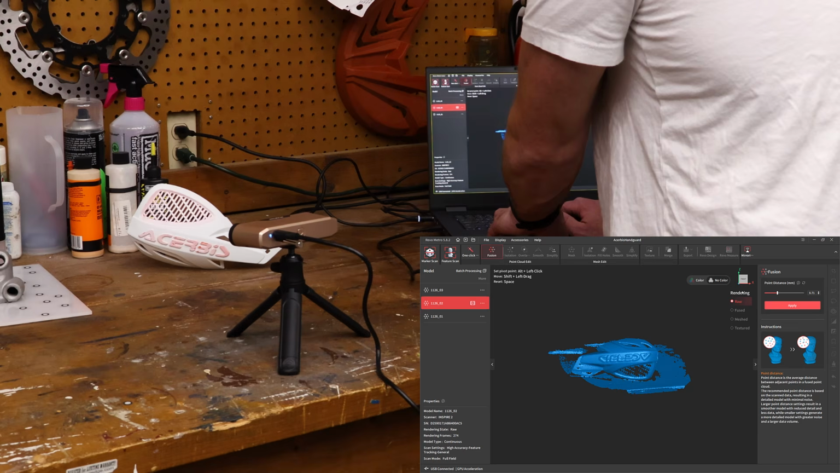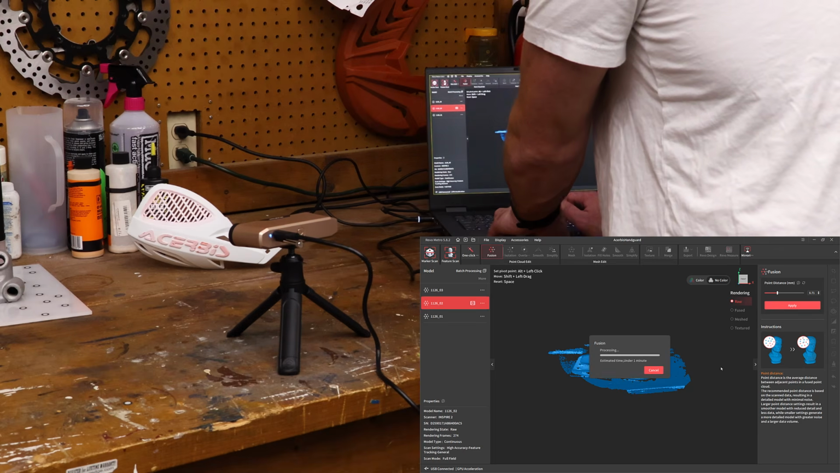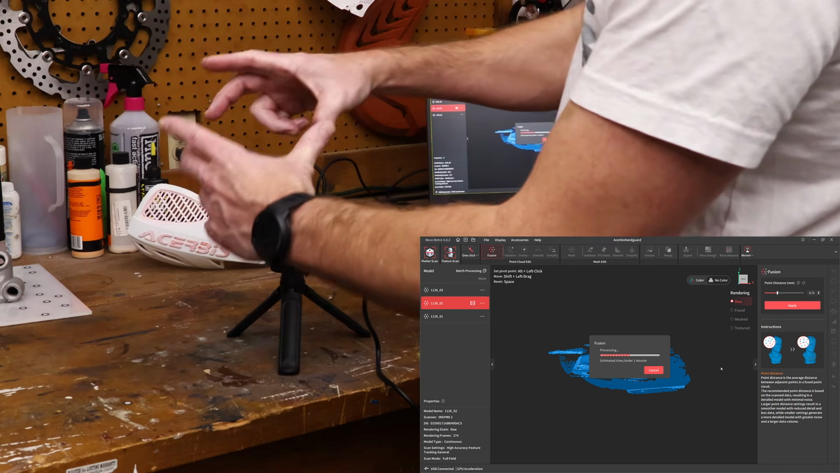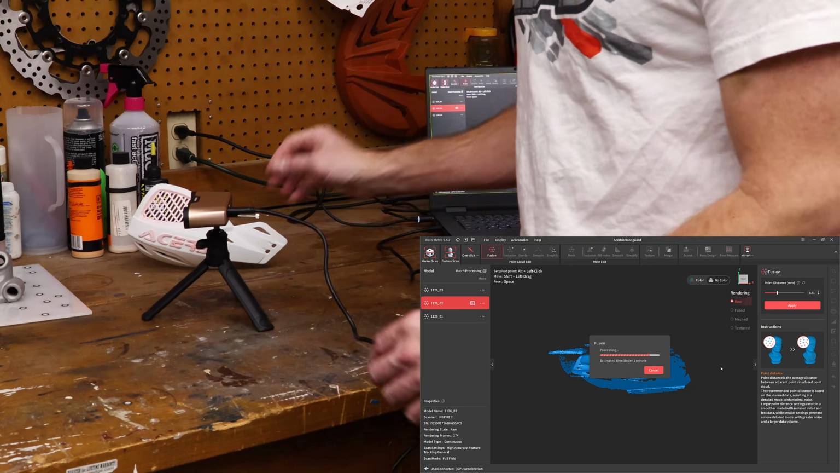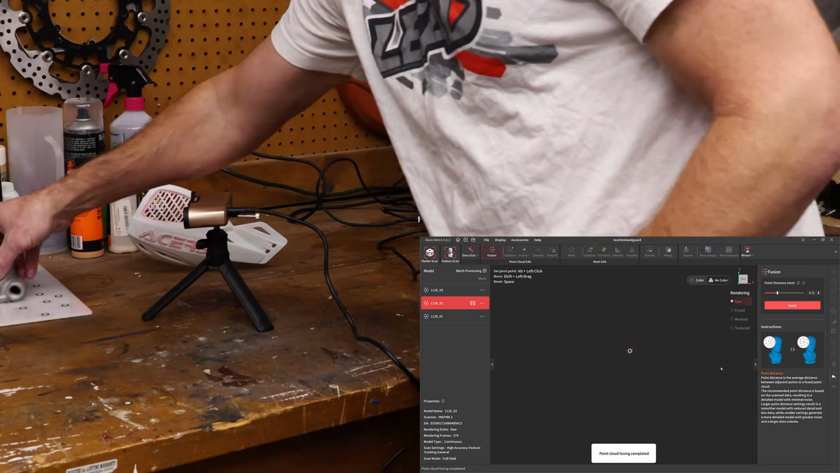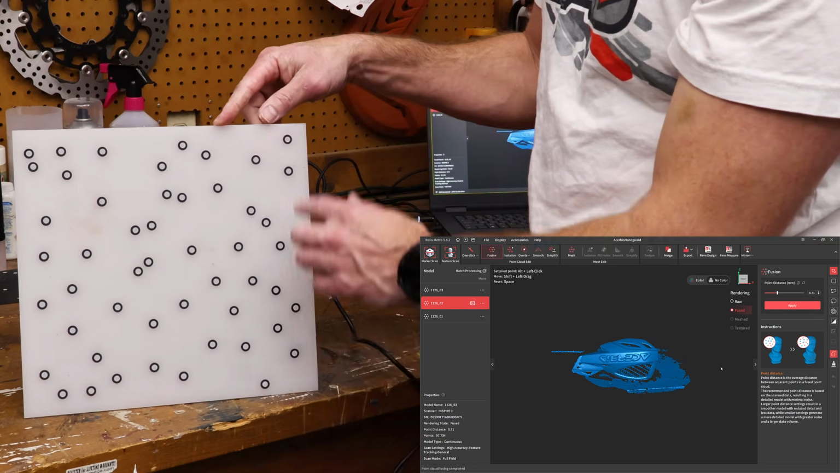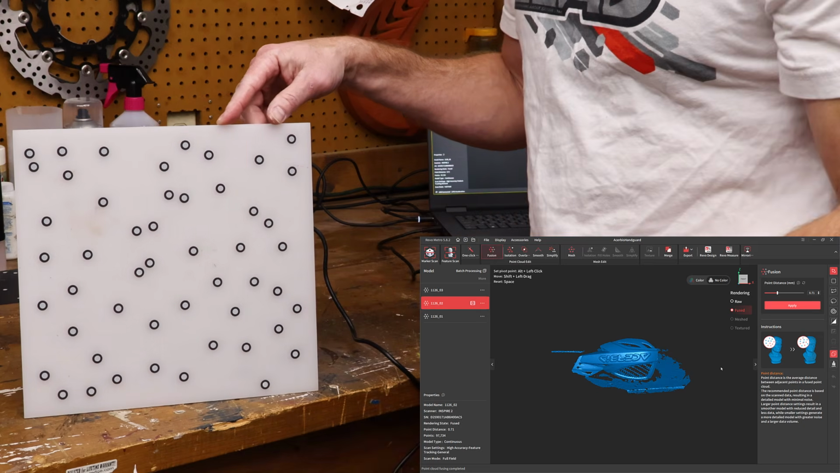So with the second scan, we'll do the same thing. I'm going to apply Fusion. Once again, it's taking all of the points. If you think about a full field scan, it's going to be capturing a grid. And actually, this is probably a good representation of it. It's actually going to be capturing a grid of points.